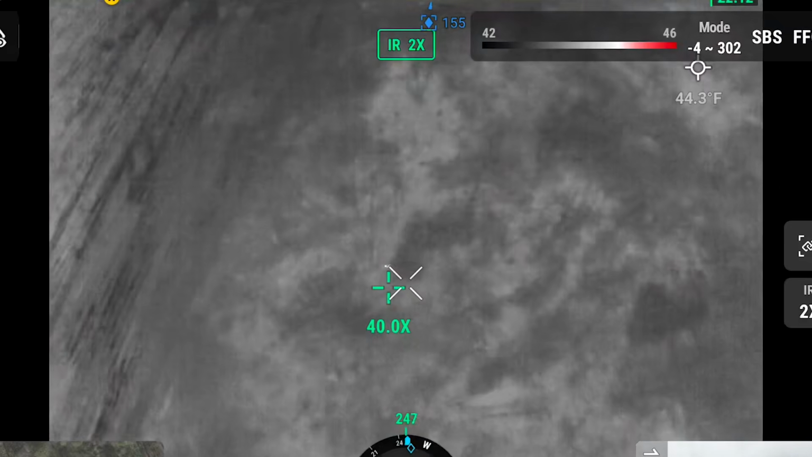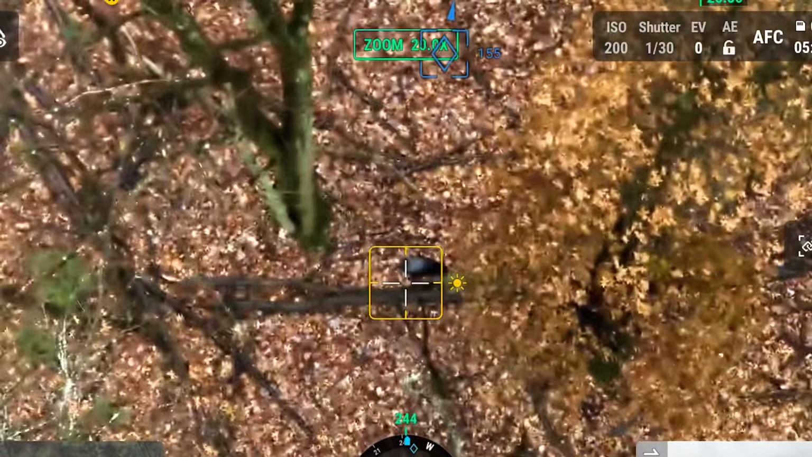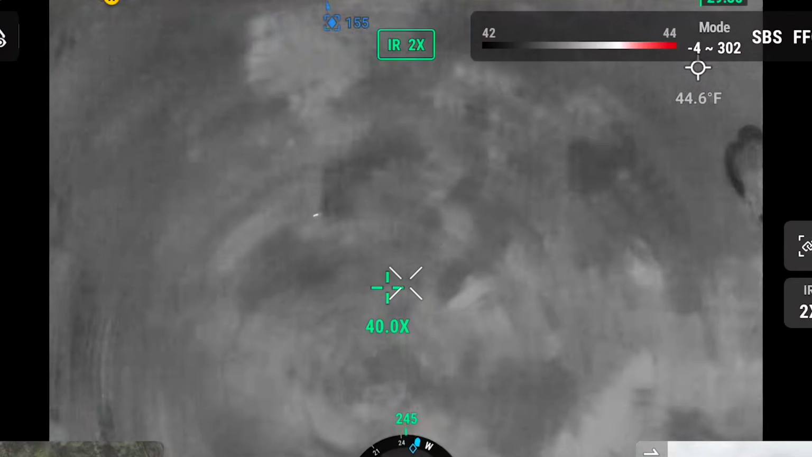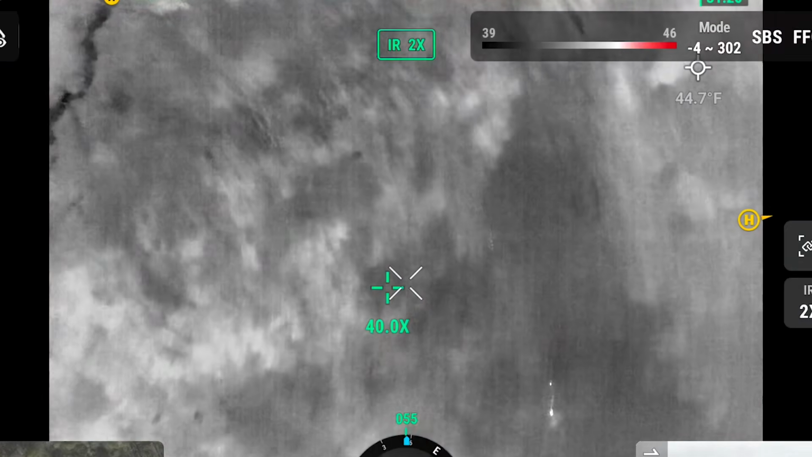That's why I always try to tell people, I'm telling you, there is a difference. Turkey. Nice. That is how good these thermals are. I love flying in the rain.